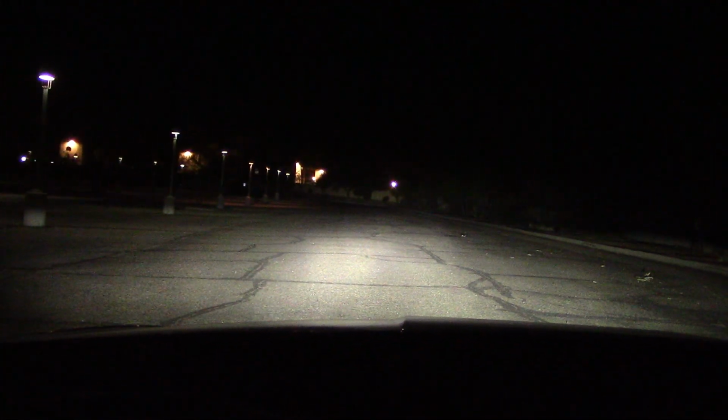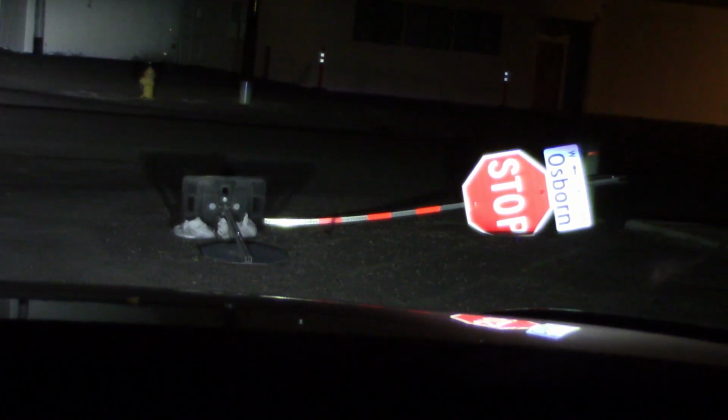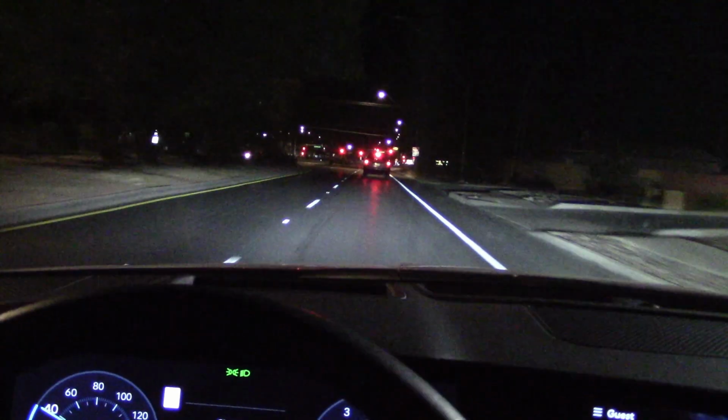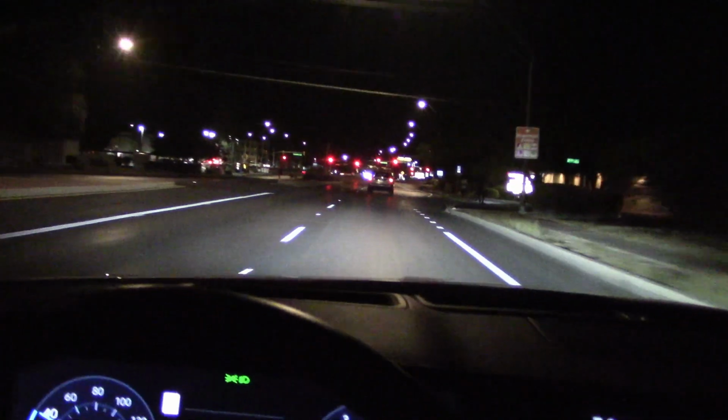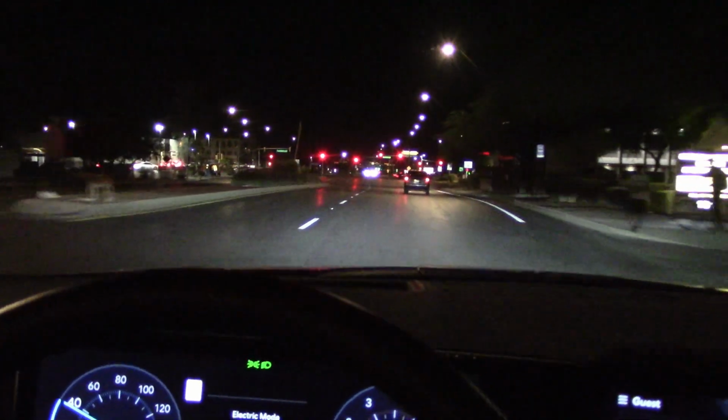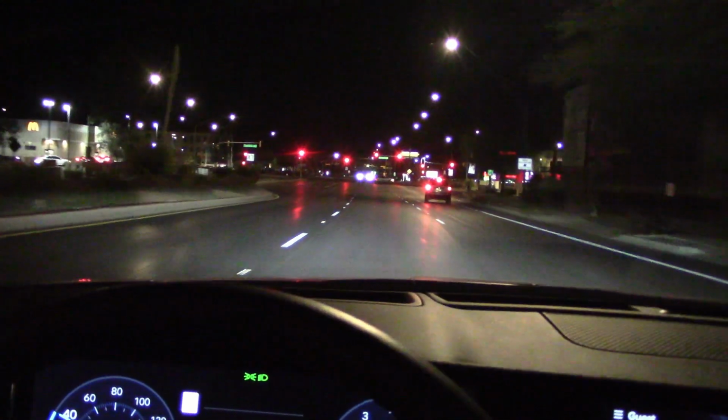Let's try 400 feet. Yeah, the high beams are reaching out. Obviously, the low beams are not going to make it, and you can see some of the dark black spots on the left. And I see another Saturday night drunk here at a stop sign. Obviously the low beam setting is okay for city driving like this. We'll take these out on the highway a little bit later. See what they look like.